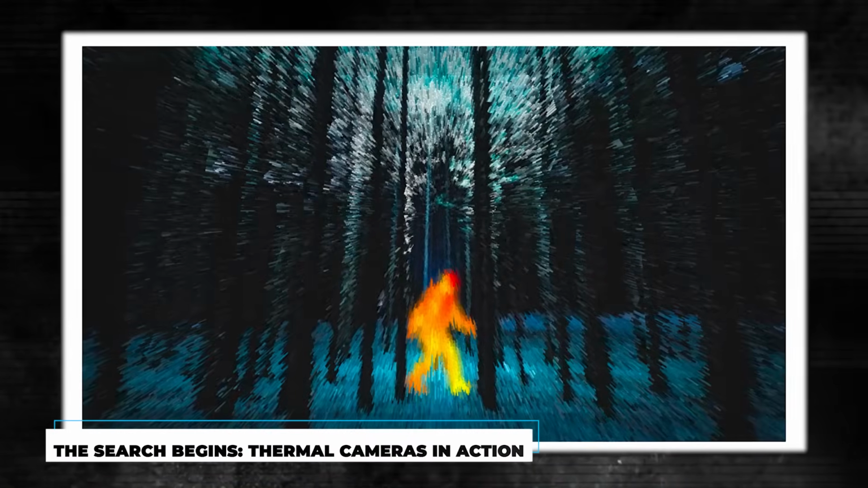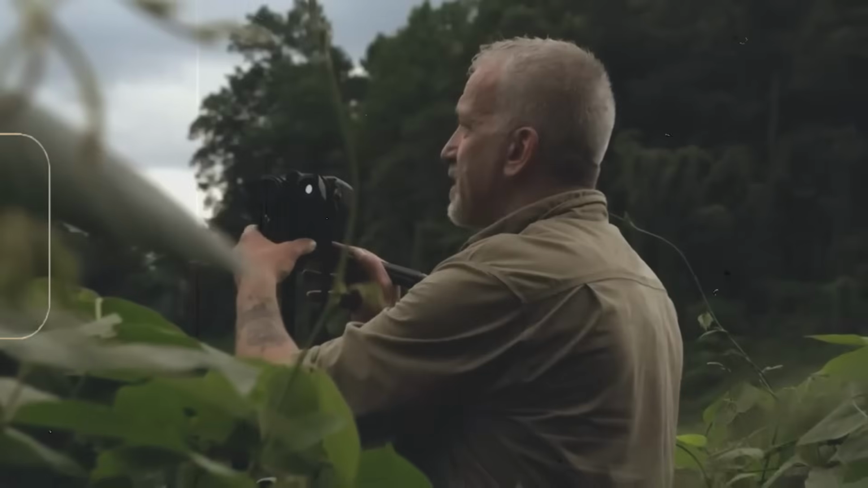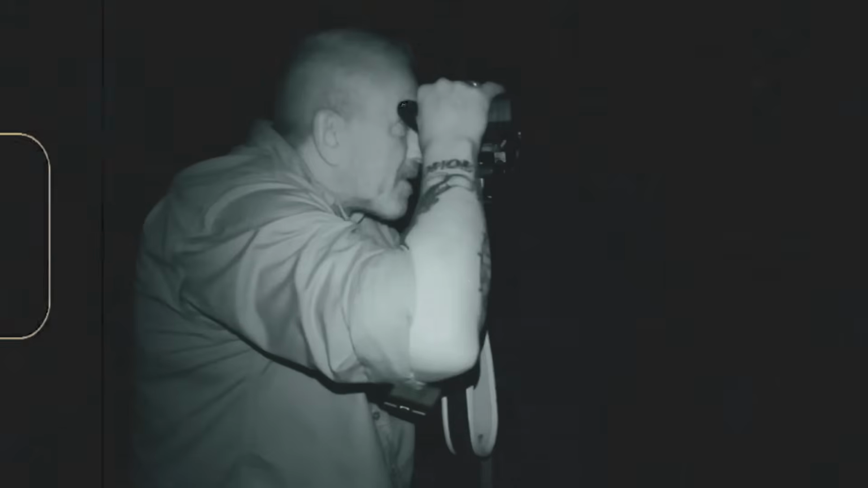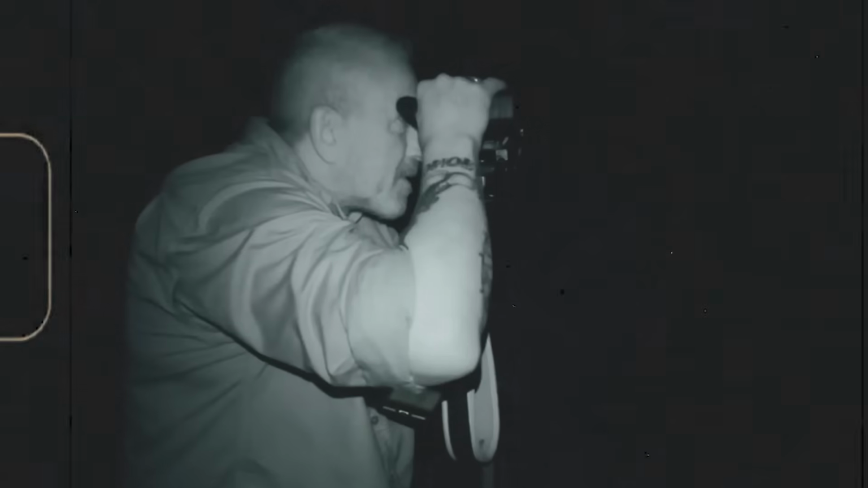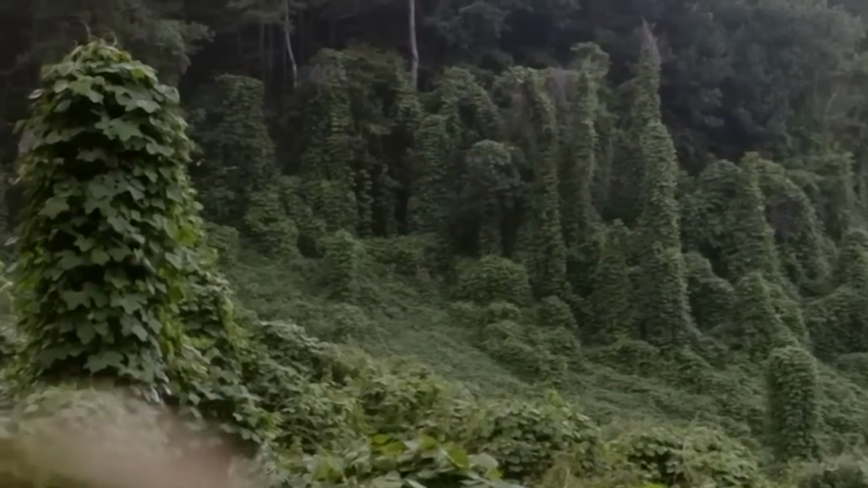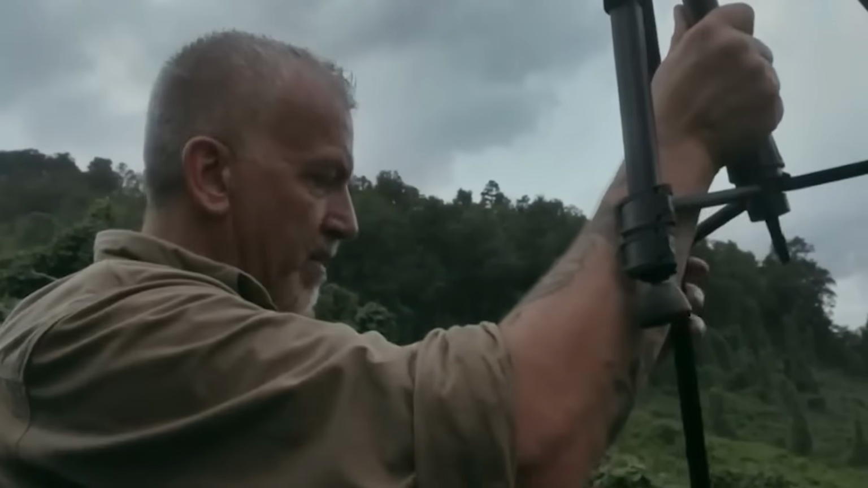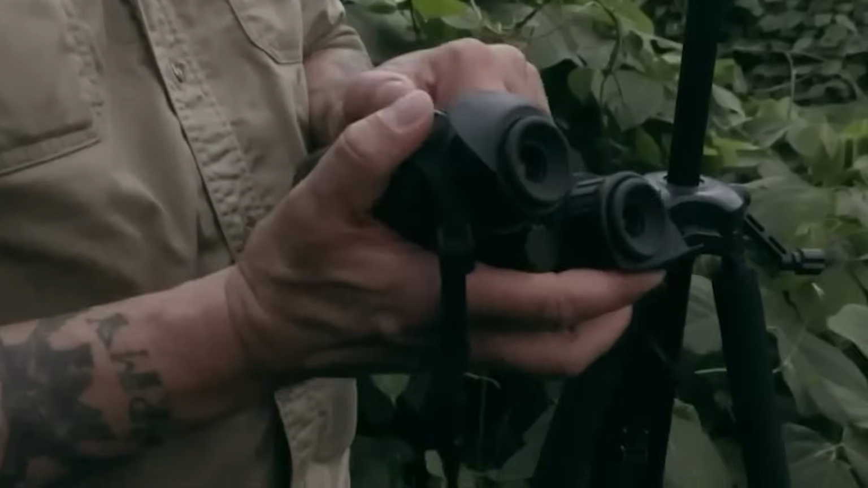The search begins, thermal cameras in action. The plan is straightforward, yet brilliant. Equipped with the latest in thermal imaging technology, the team's mission is to scan the vast expanse of the forest in search of anything that stands out, anything that gives off heat, disrupting the otherwise uniform temperature of the wilderness. So my idea, anything that puts off a heat trace against this background temperature will show up on my thermals.